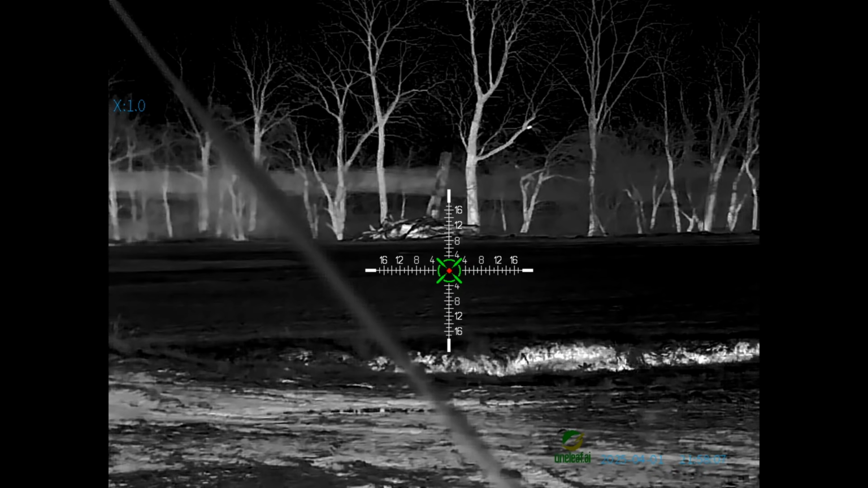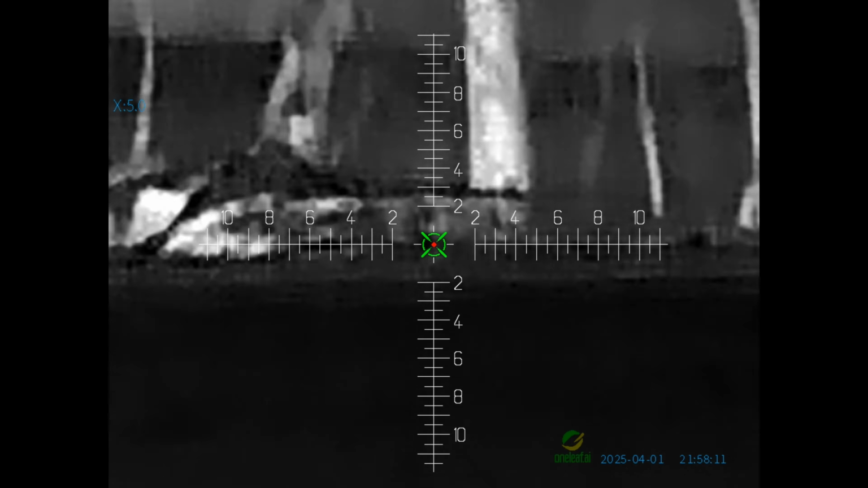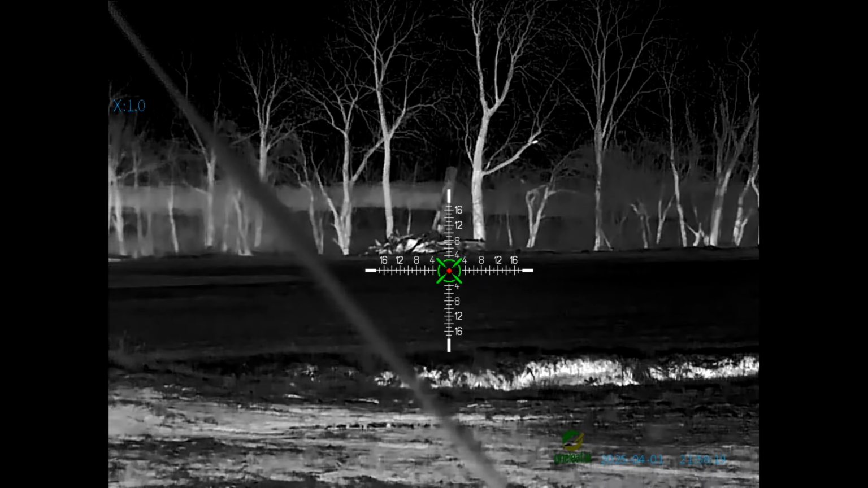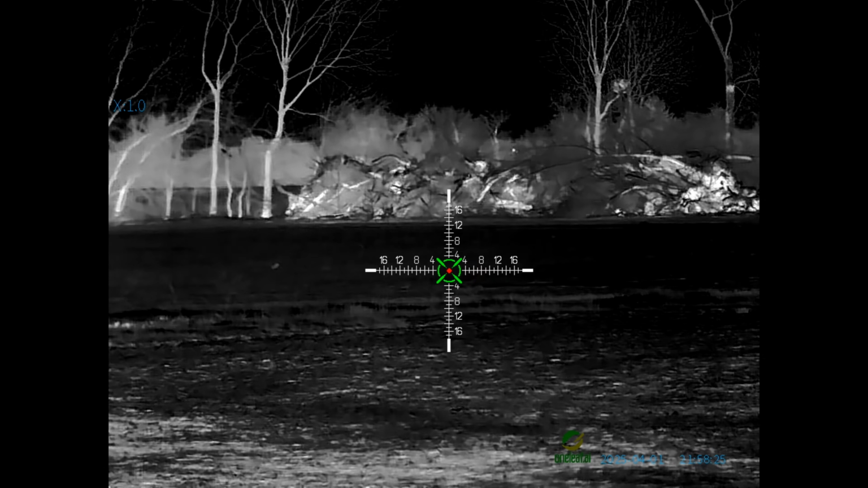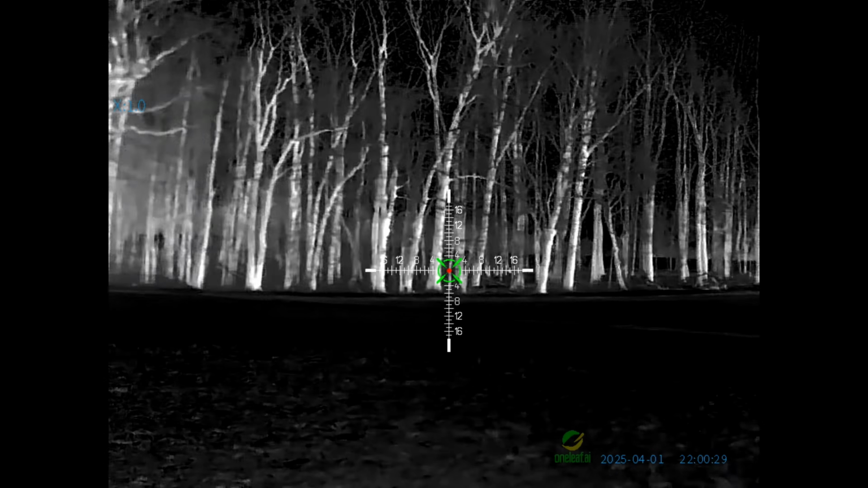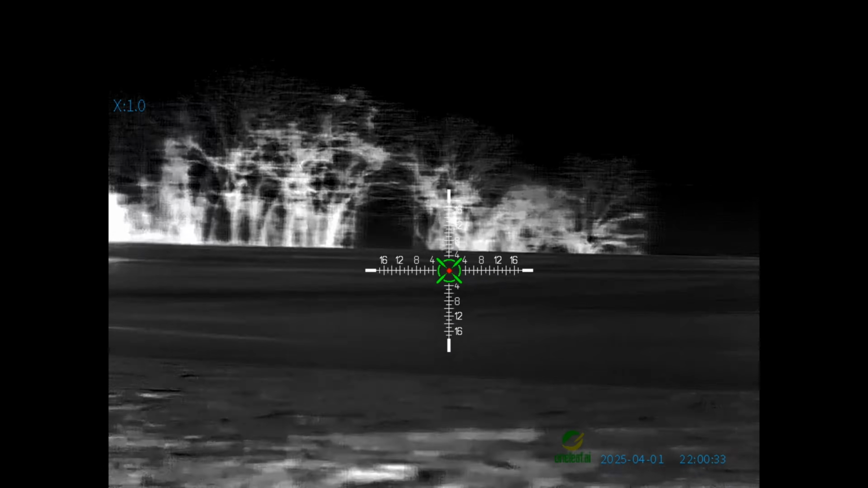So if there's no animals, you're still going to get some heat signatures from the warmer materials you're looking at. But as soon as an animal does walk in the frame, it'll immediately take priority in the imaging, and it'll glow extremely obviously. Which, as I said, I got plenty of that coming up here in just a second. But yeah, I was just scanning the woods here. I was trying to show you guys clear up on this hill. This is confirmed 600 some odd yards, 700, and clear to the very edge, I believe.